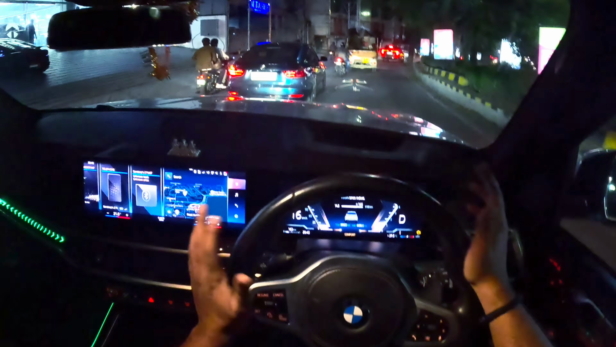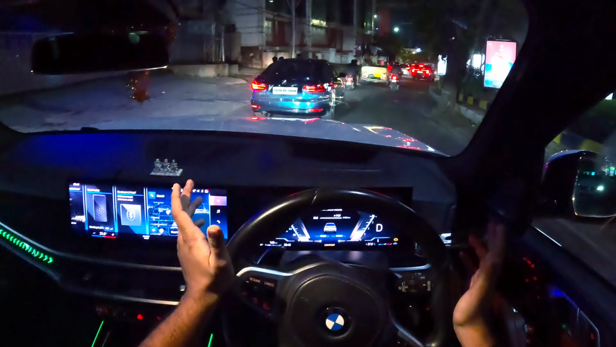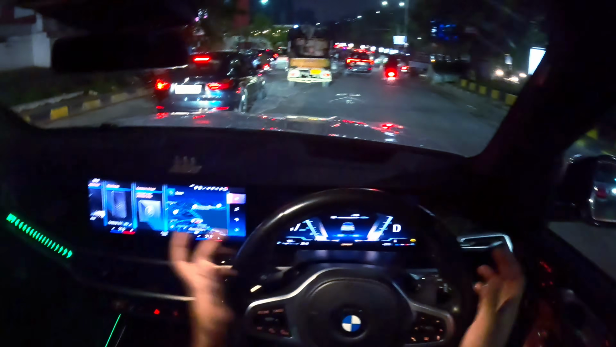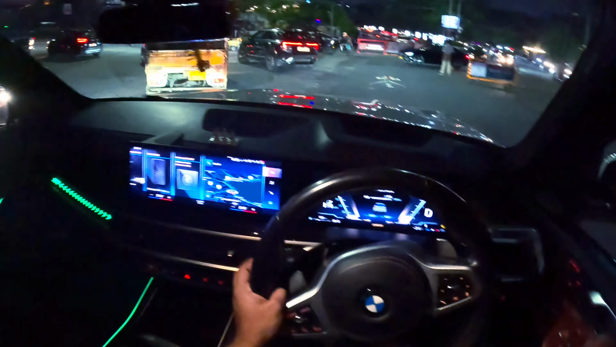This car was or is supposed to have a lot more fan base than it actually has. It deserves a lot more. I don't know why this car is not having that kind of fan base and popularity in society, but this car deserves a lot.